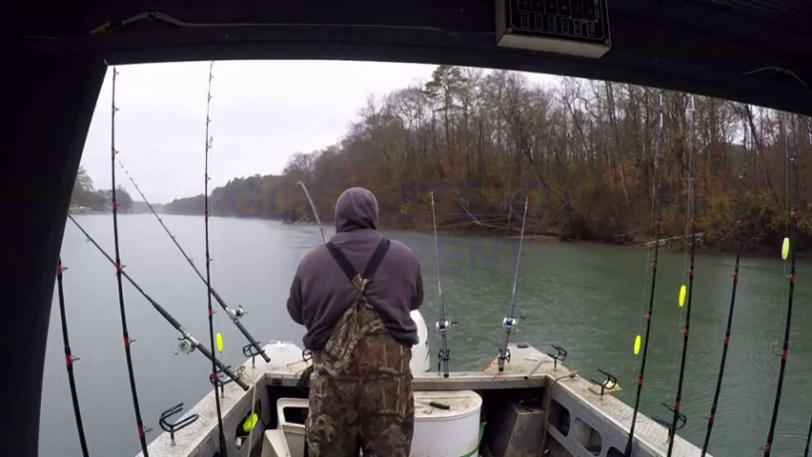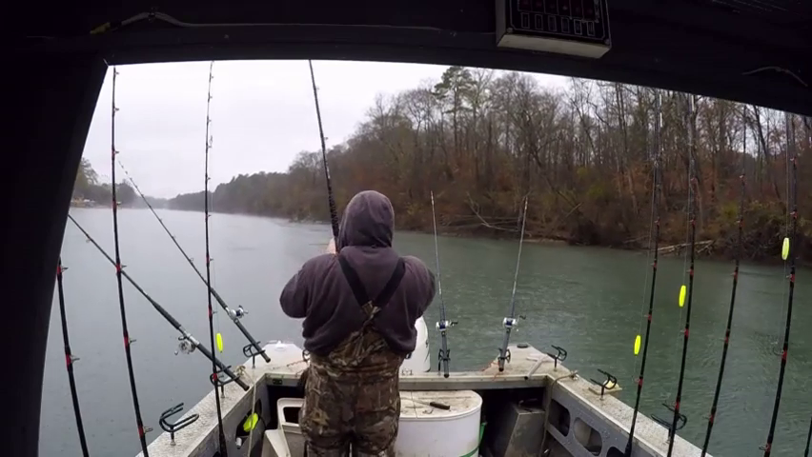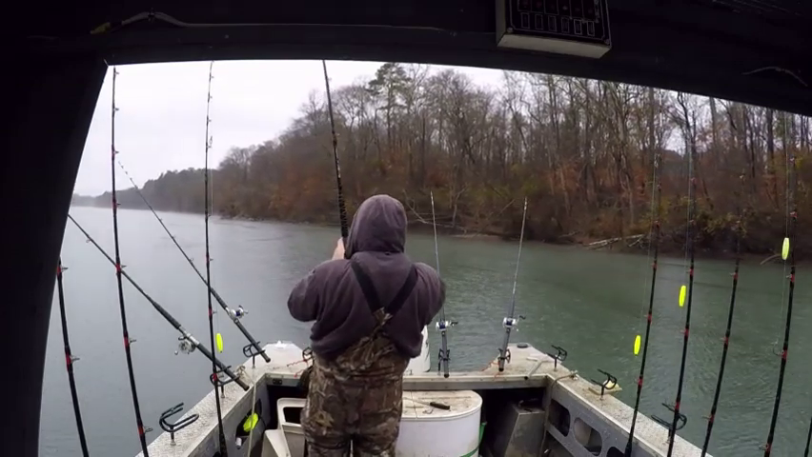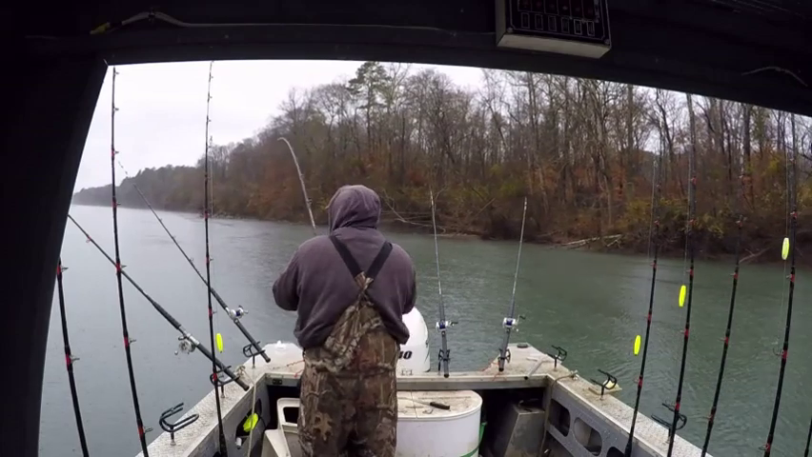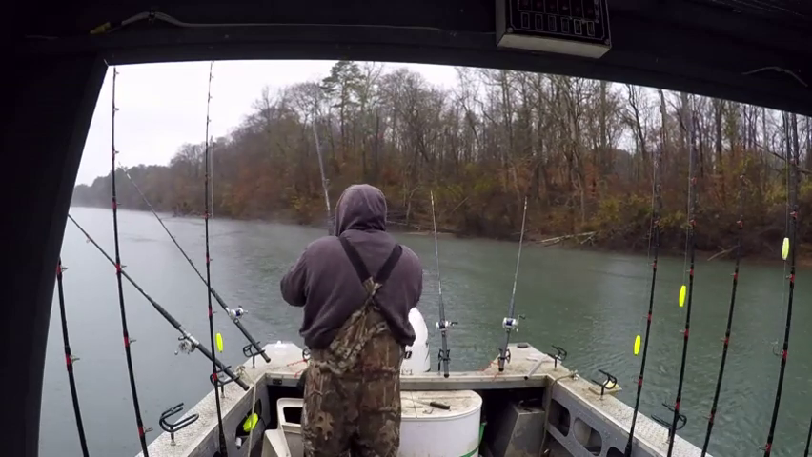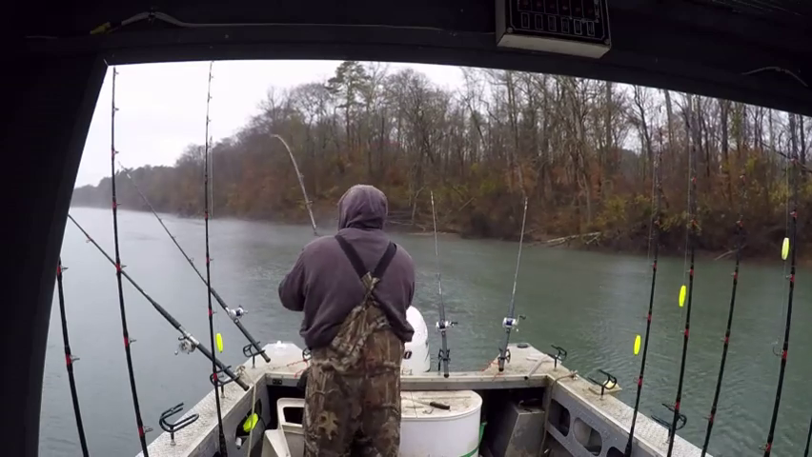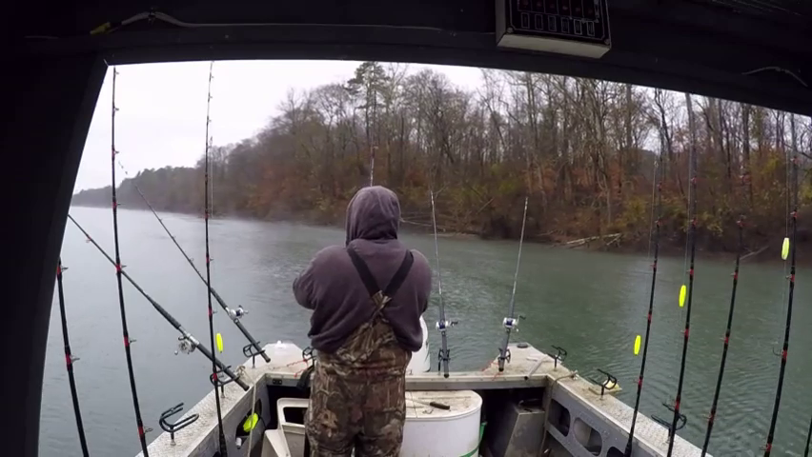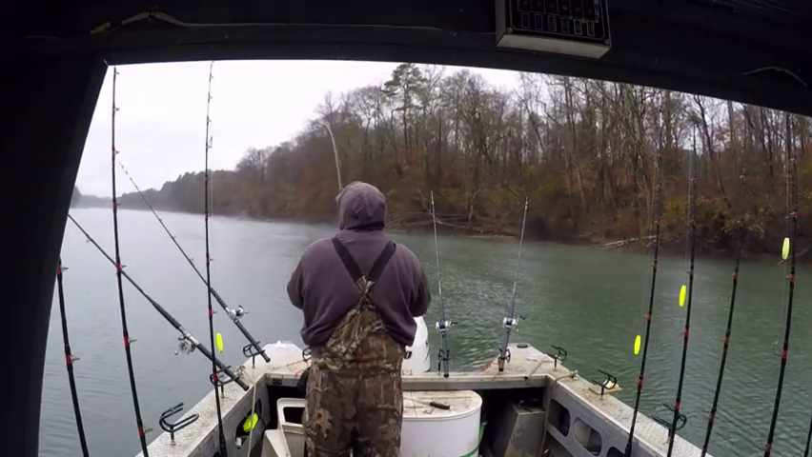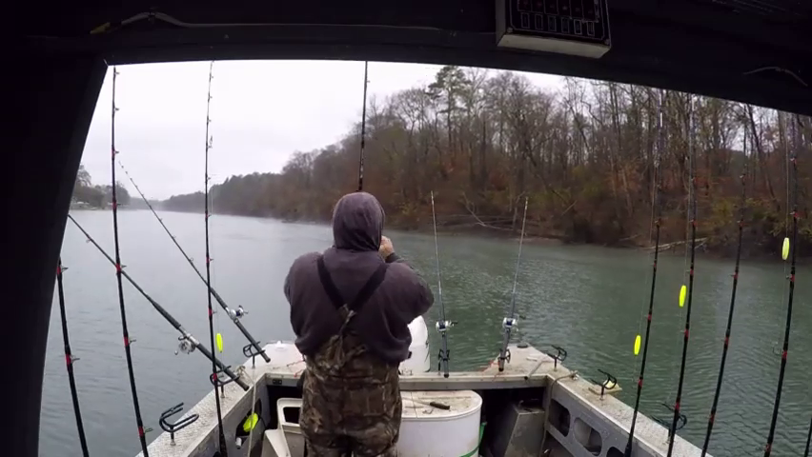Really good fish. Now let's see. Down there hitting some tree tops.